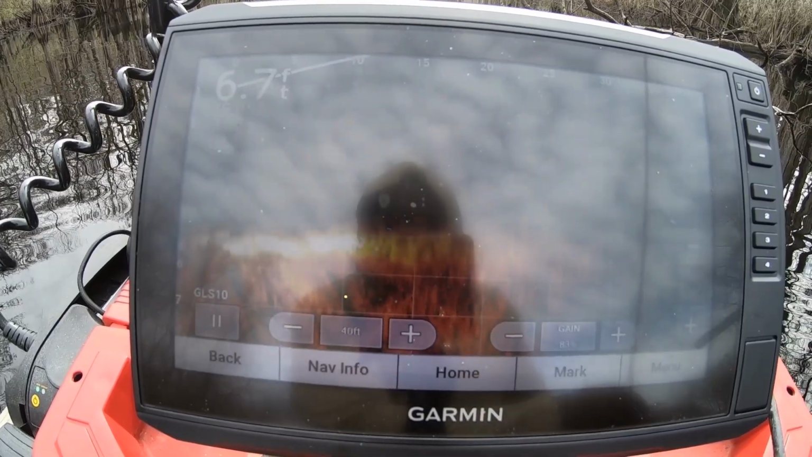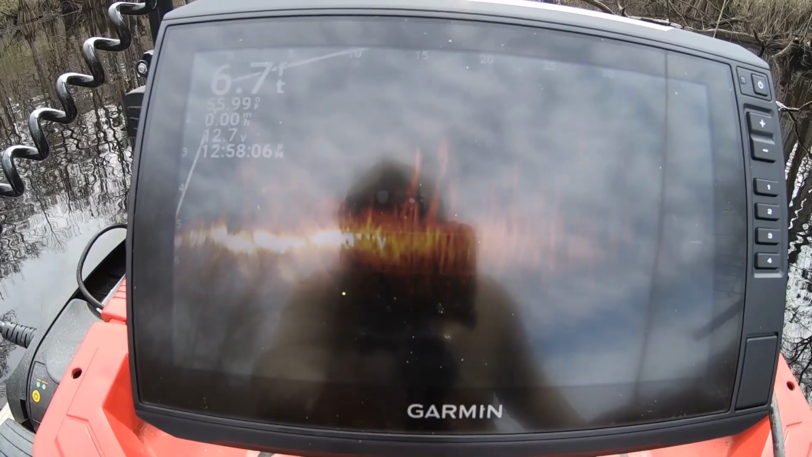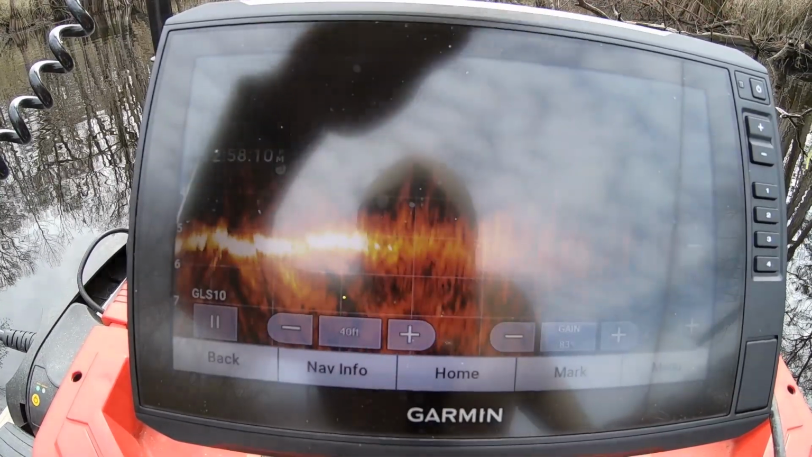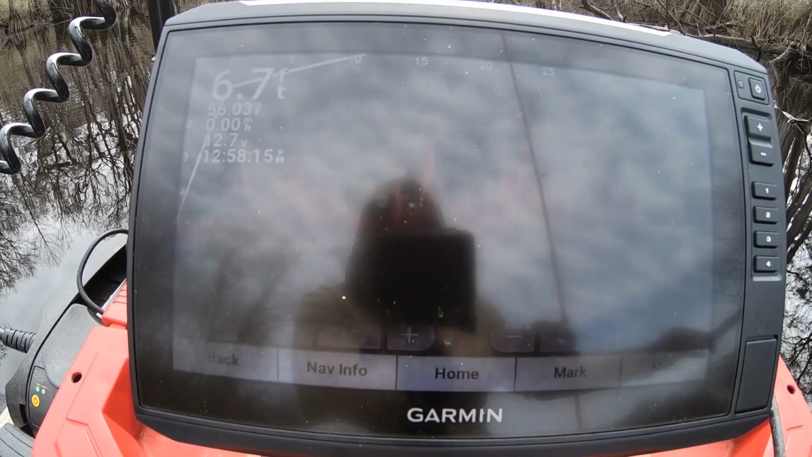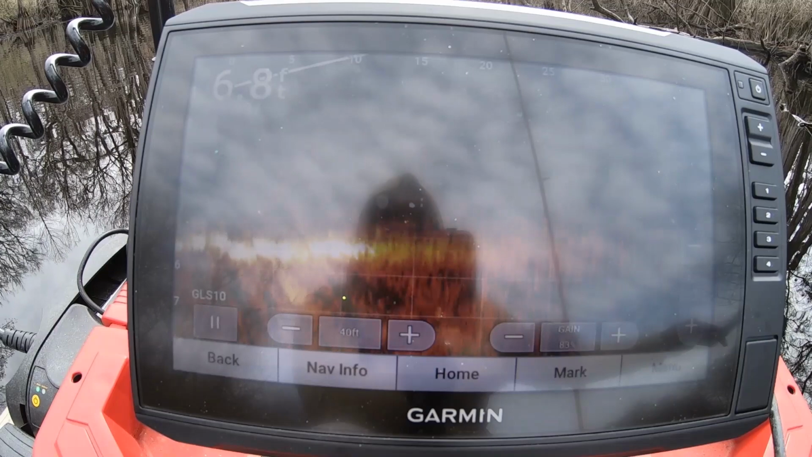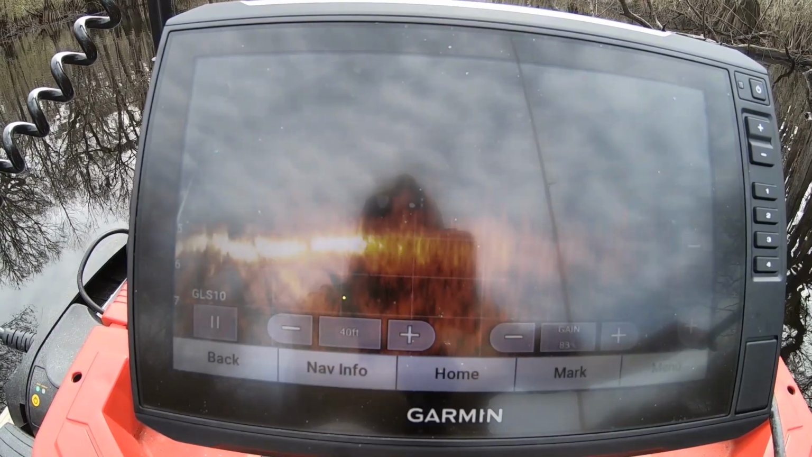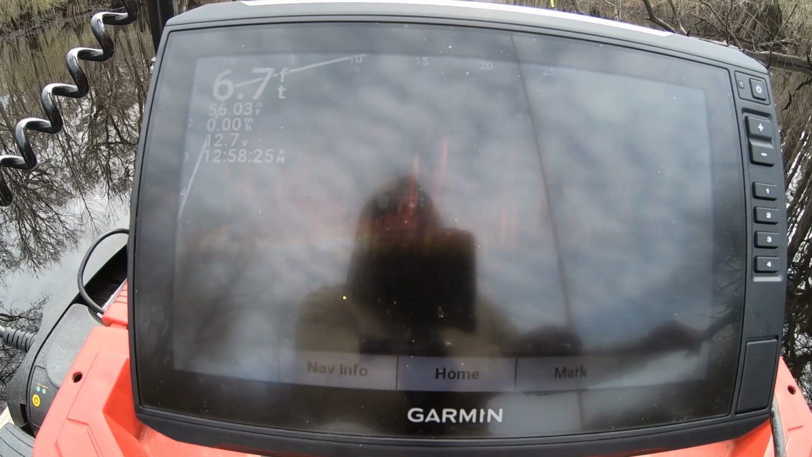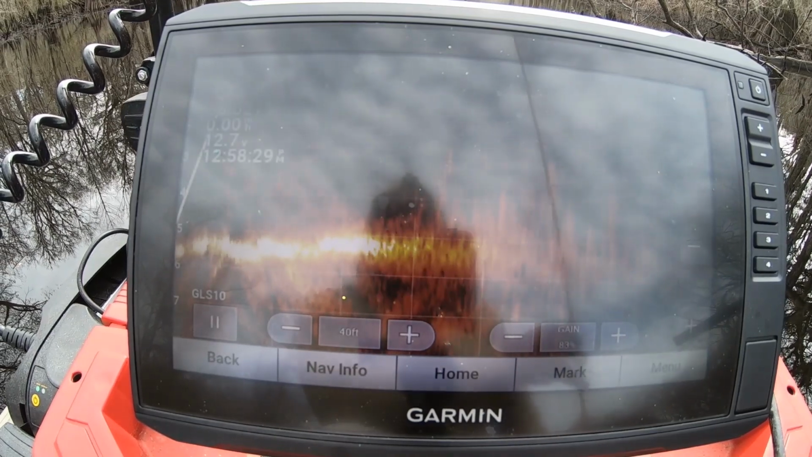Alright guys, I found a couple of fish. Not sure if you guys can really see it due to the sun glare and all of that, but I'm over here by this fallen tree basically, and there's some fish down there. See if I can get down to them. They about 3.5, 4 feet without spooking them, about 15 feet out. So we're gonna see.